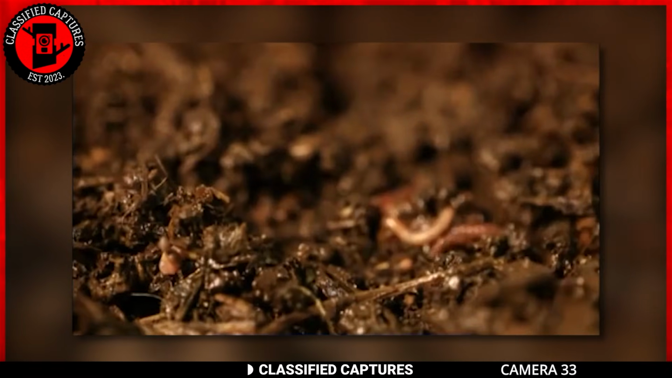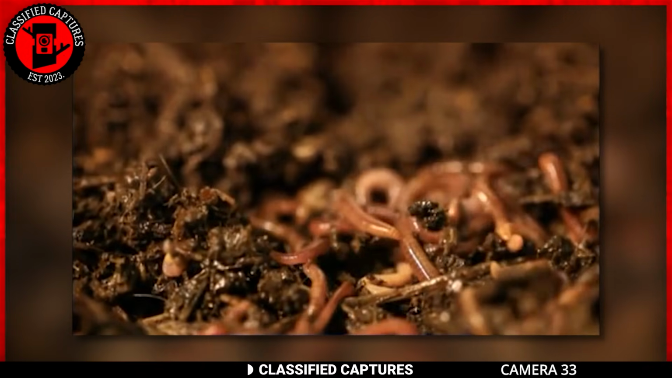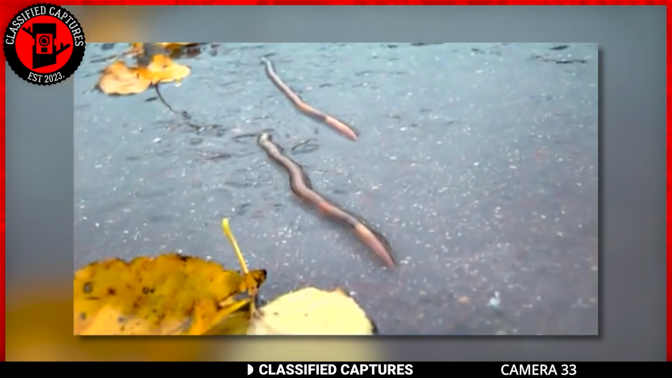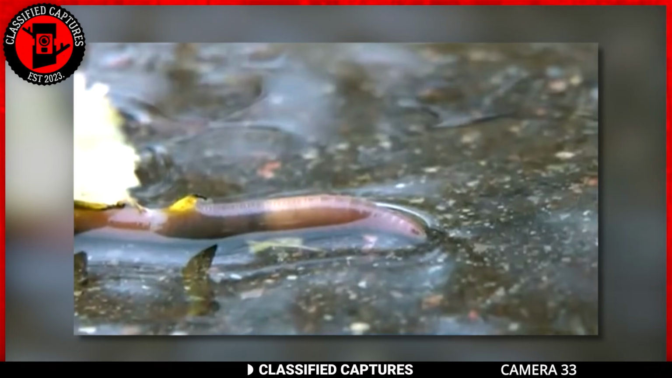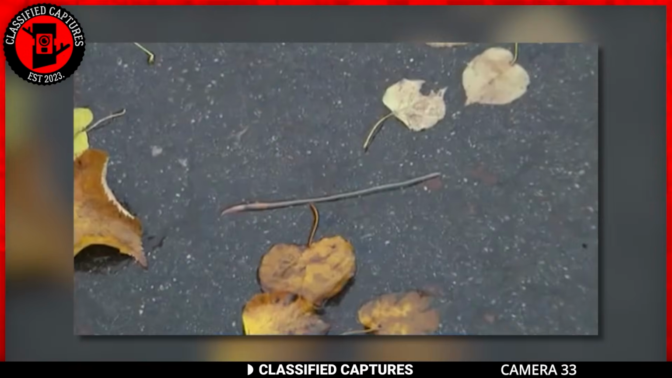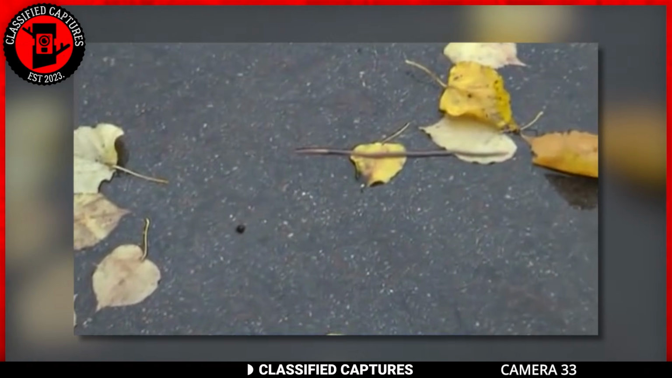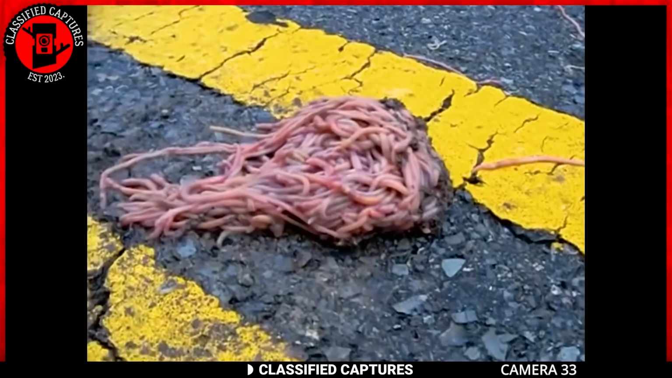Worms are typically known for their underground activities, crucial for maintaining soil health. Witnessing them suddenly emerge en masse, especially in this bizarre entanglement, is not a common occurrence. Some who saw it believe that a storm caused the worms to come up from the ground, after which they were washed up to the road.